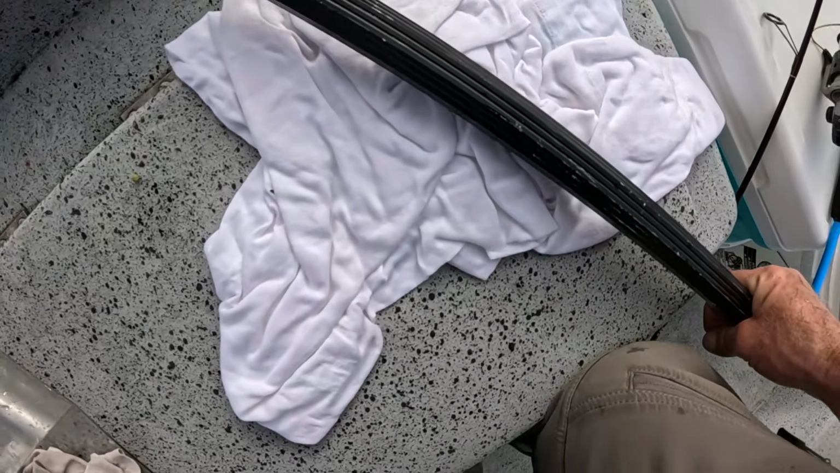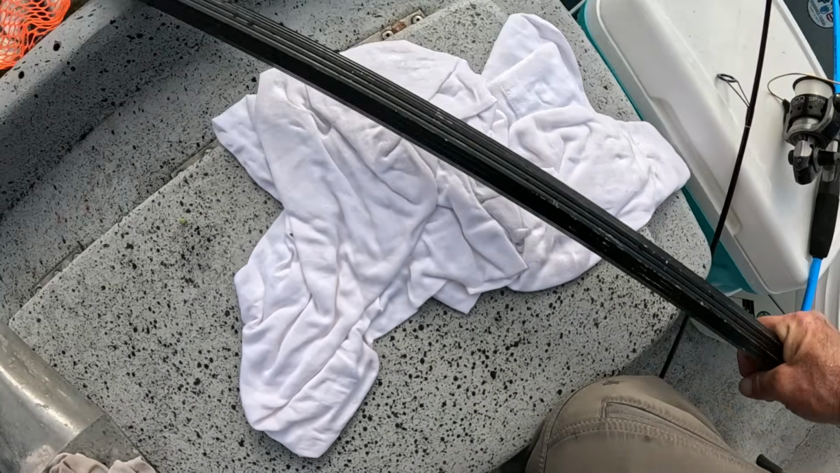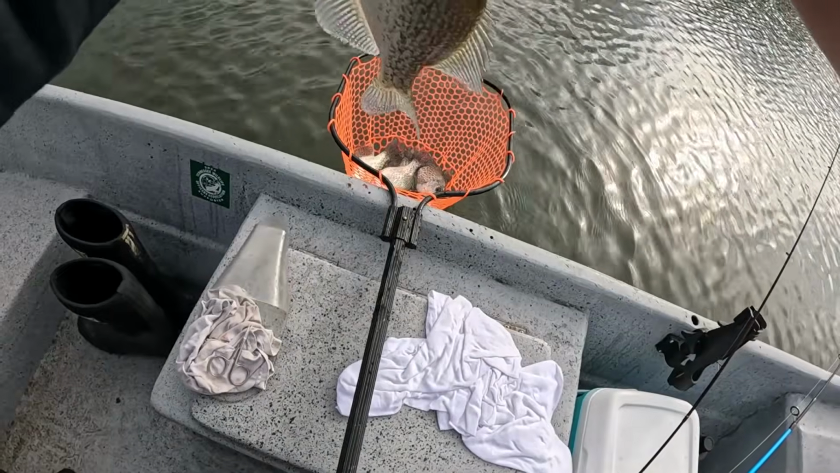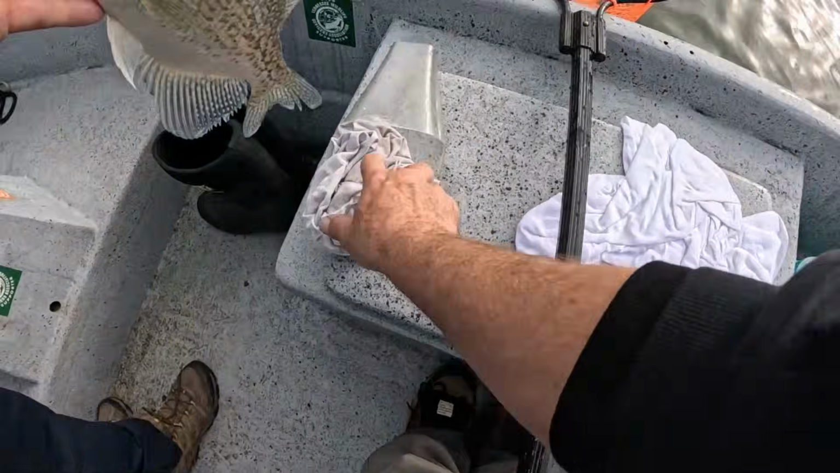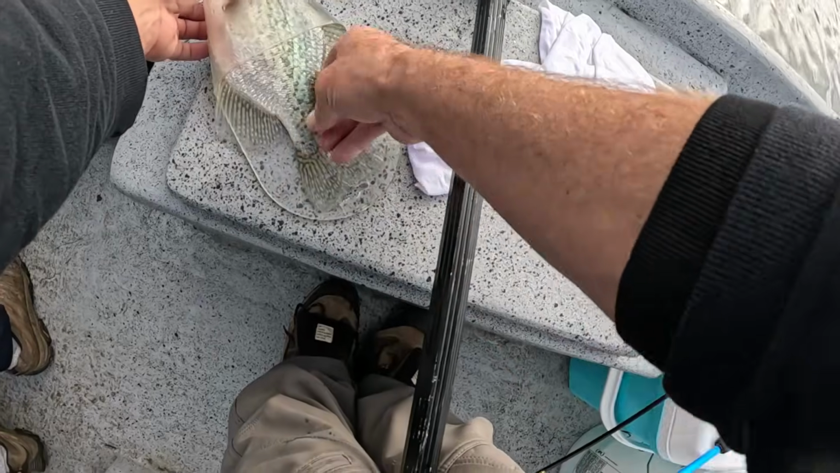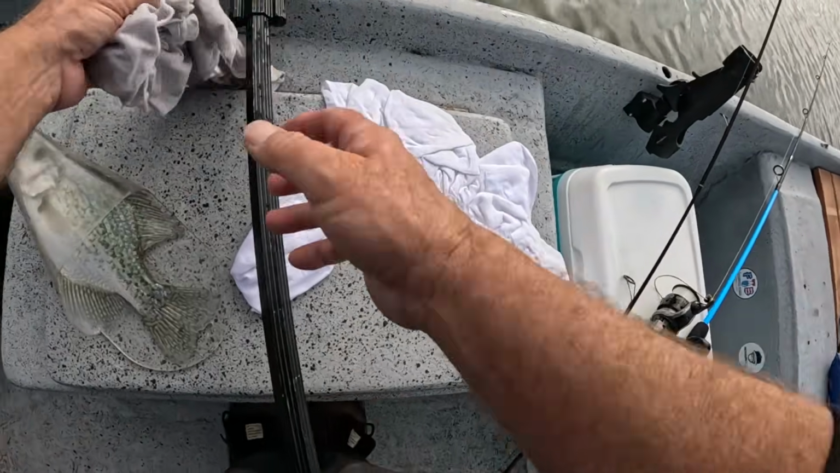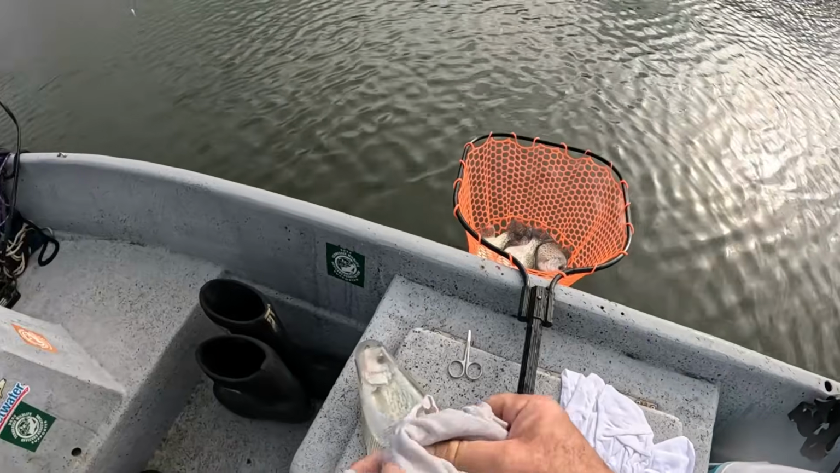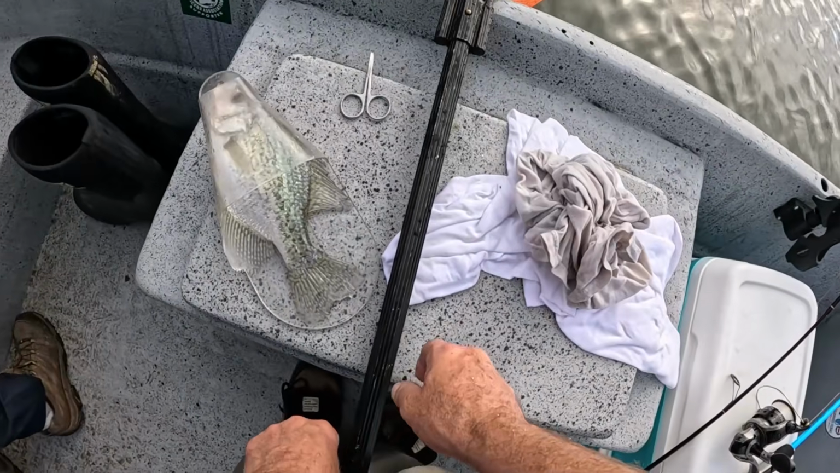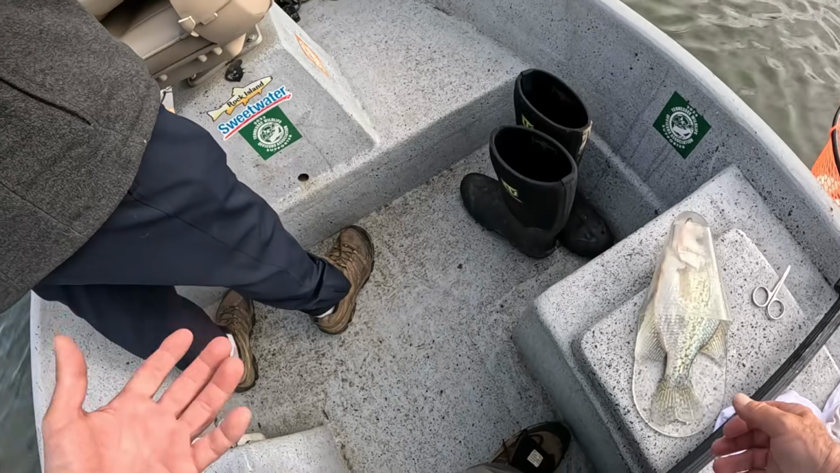You're catching studs, though. I'm sure you're not used to catching 12-inch crappie every other cast. You'll get used to it, especially if you get one of these fish finders. The beauty about it is the slower you go, the more of these piles you find, because we scooted right past some and never even saw them.